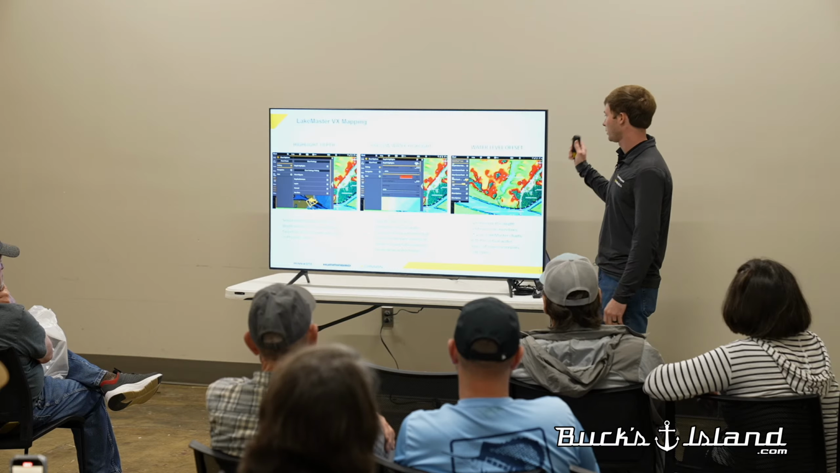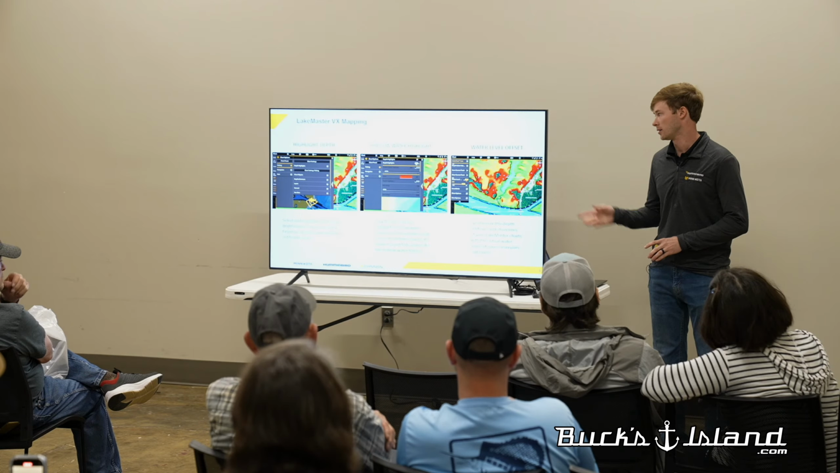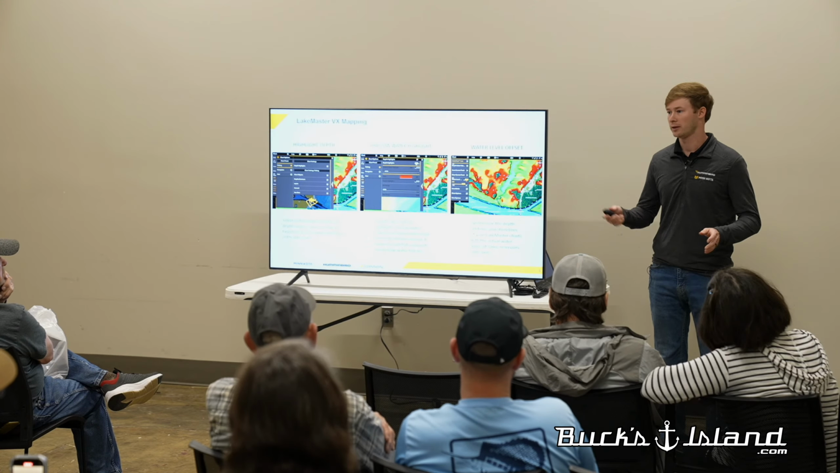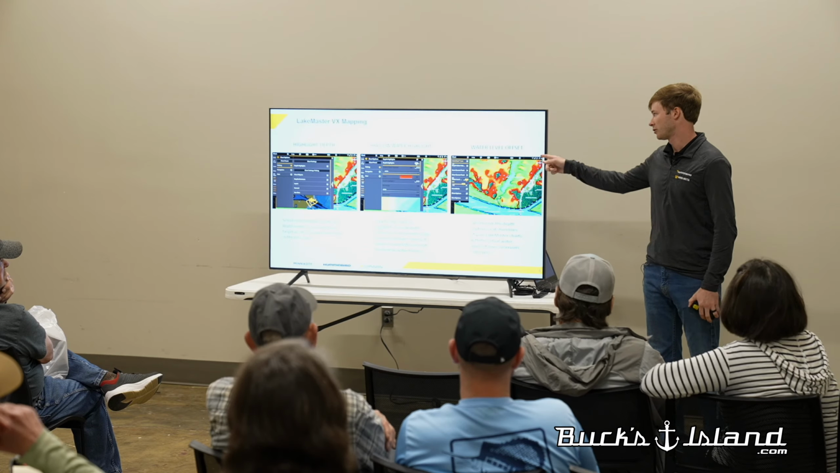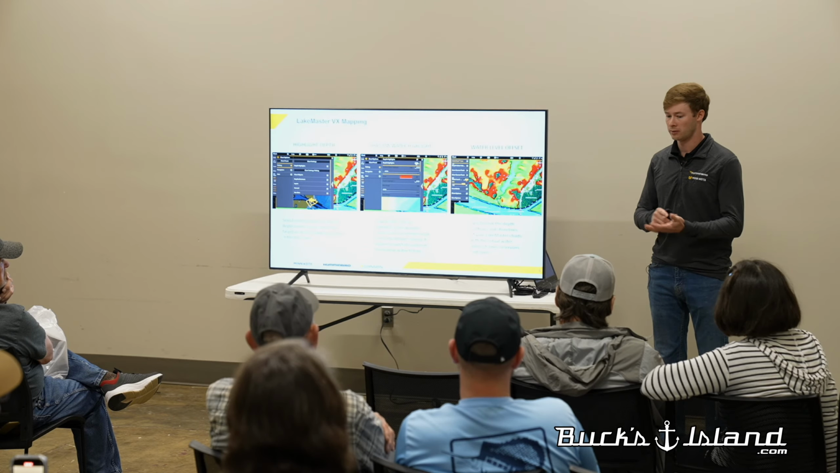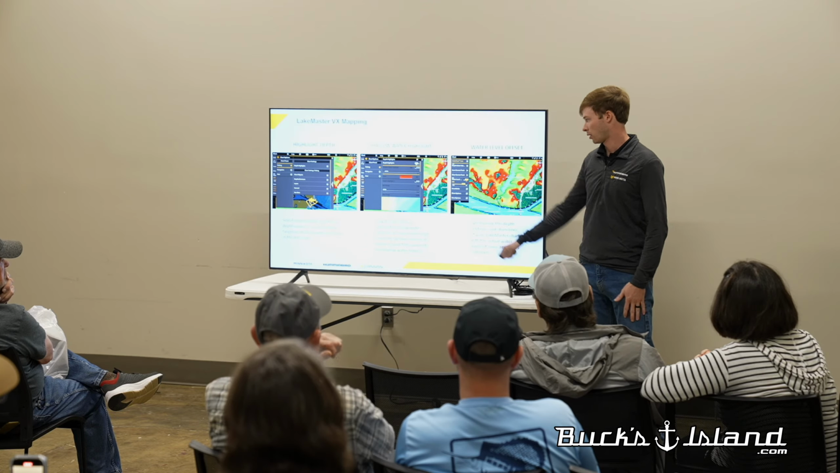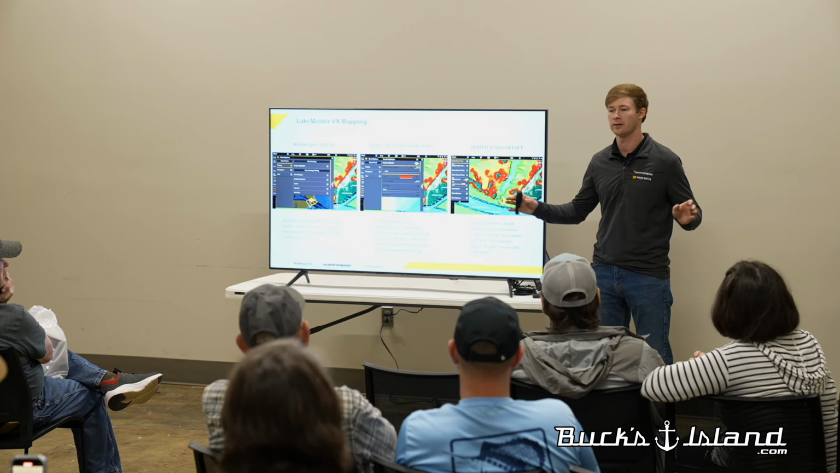Especially around here, one good feature is the water level offset. It can be used in both the VX regular and the premium, especially for the guys that are fishing Smith Lake or any lake that gets drawn down really low. You can go in here, and if you see on the app that your lake's 14 foot low, just go in here and go to the water level offset and just do -15, and it'll automatically shade the map for you.